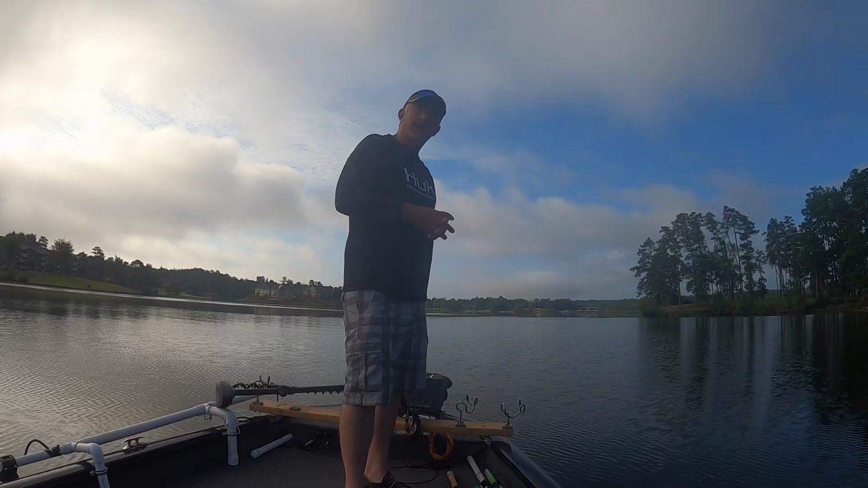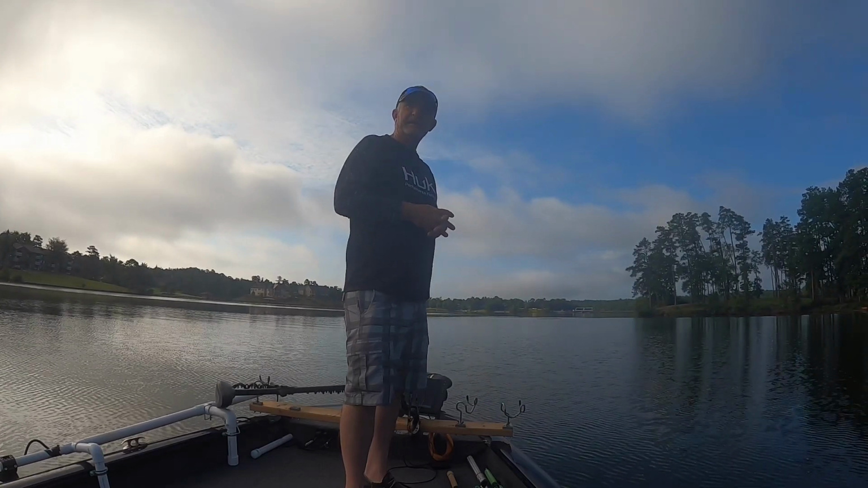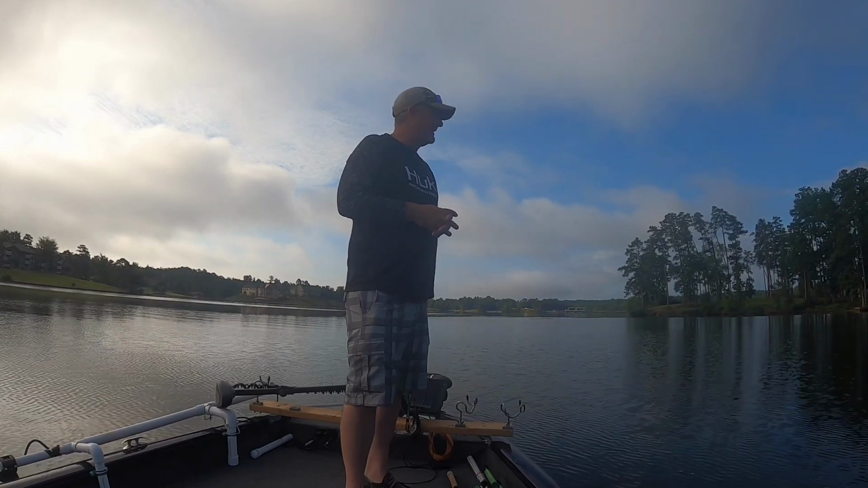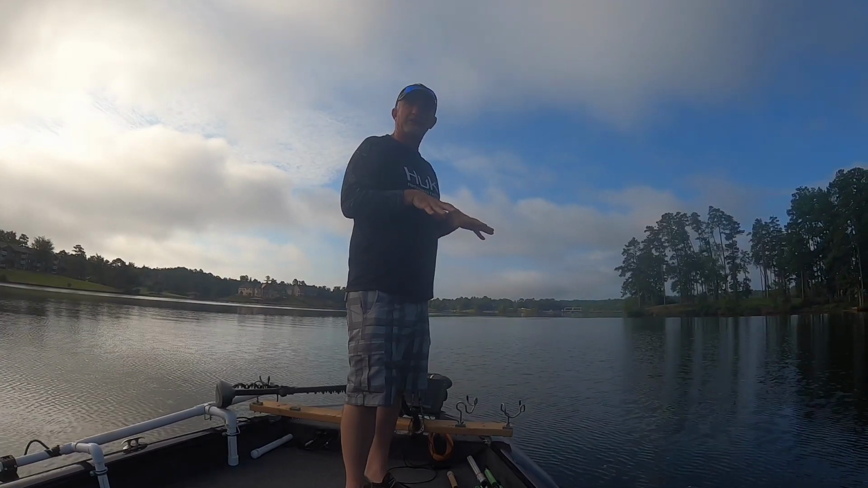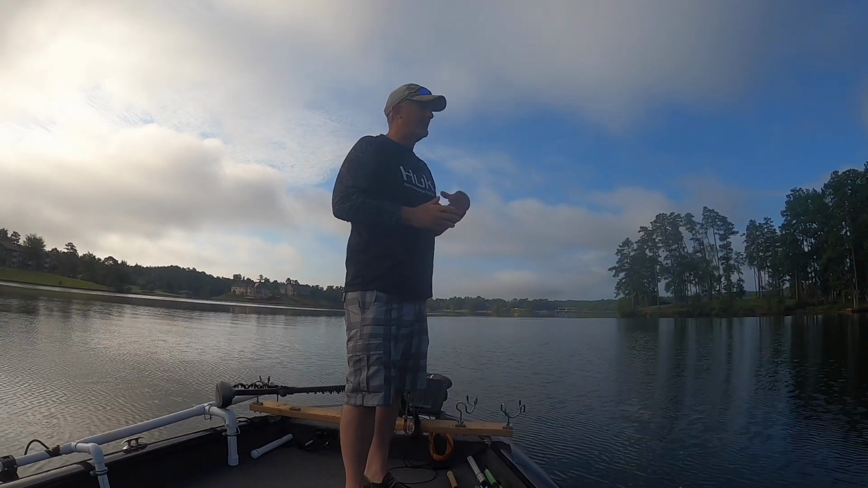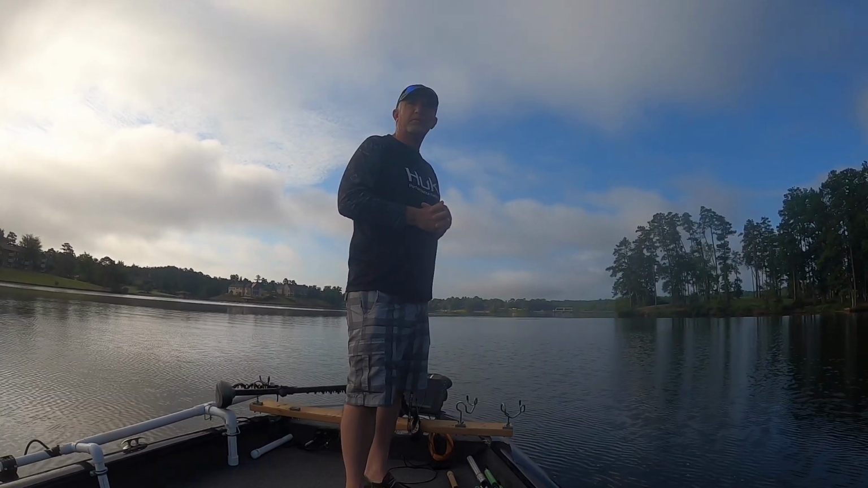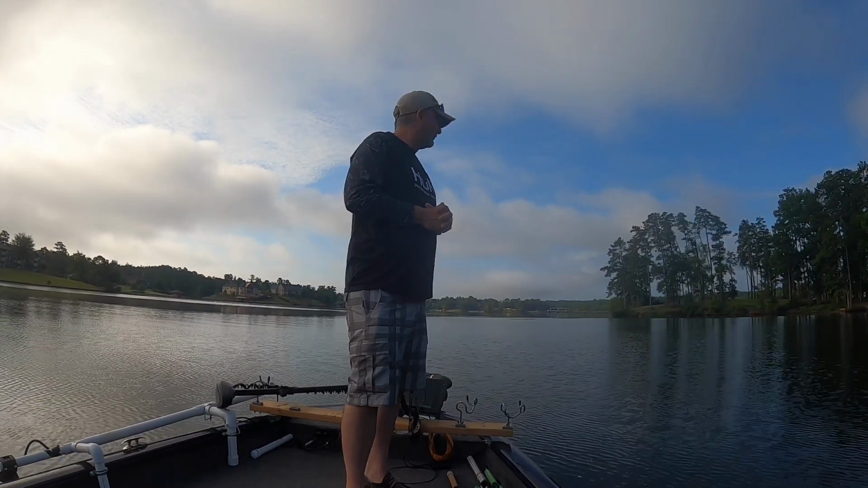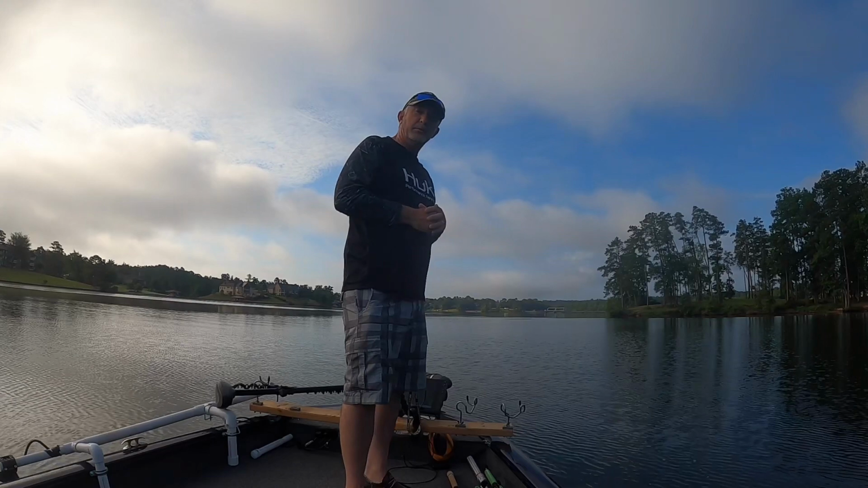Hopefully I'll get some good Livescope footage for you, and I'm going to be utilizing some marker buoys today. And instead of getting on top of the brush pile, since there's going to be a lot of traffic spooking the fish, I'm going to stay back from them and throw to them with a jig and possibly slip cork some minnows. So hopefully we'll put a few in the boat.